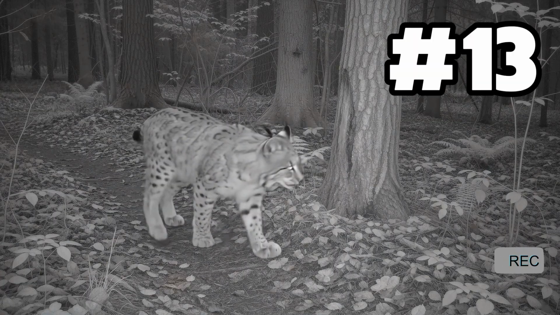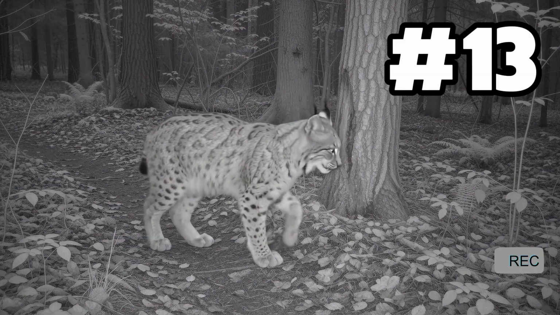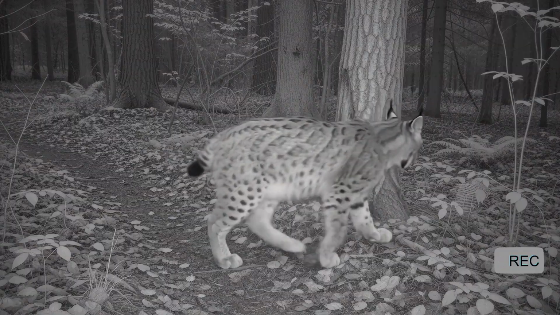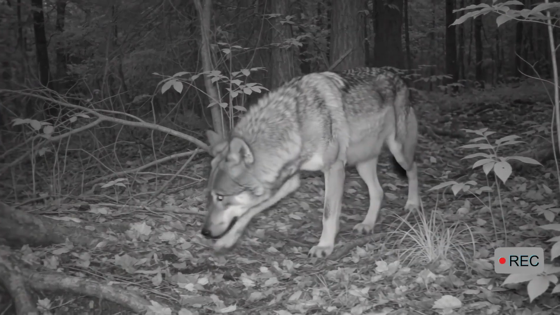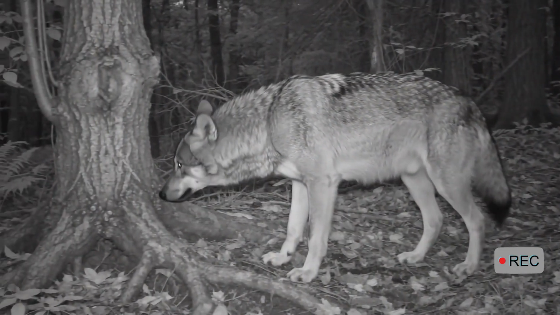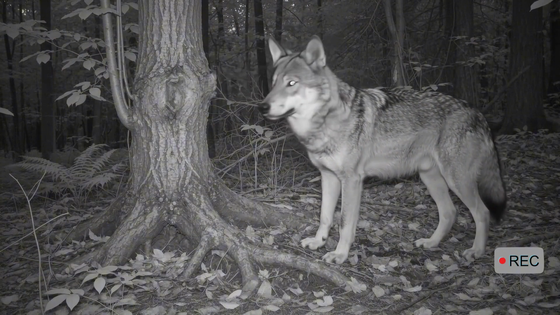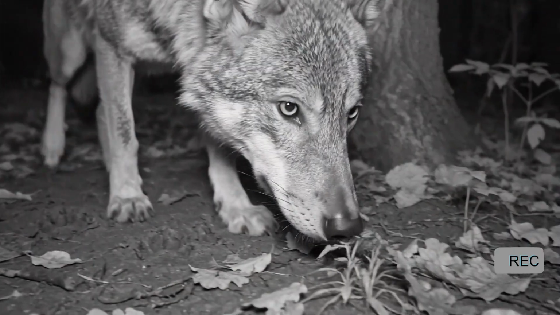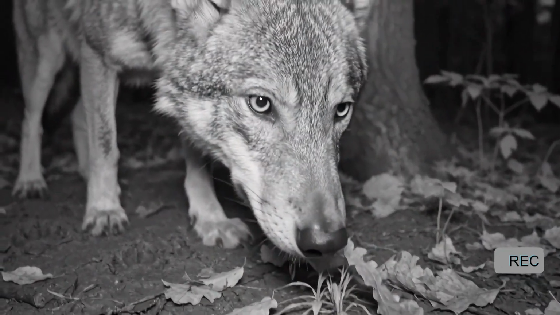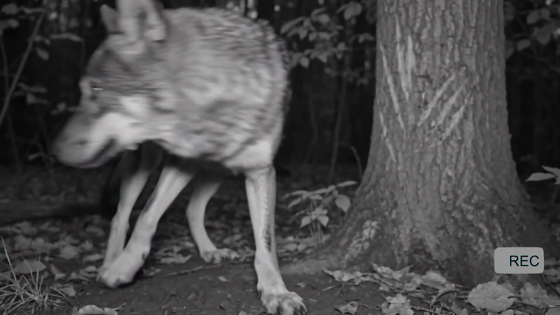Number 13. This forest path was first used by a solitary wildcat. Less than an hour later, a second predator followed exactly the same route. Neither animal appears to meet the other, but both stop at the same location and inspect the ground. Predators leave information through scent. By smelling footprints, vegetation, and marking sites, another animal may learn who passed through, how recently they were there, and whether they pose a threat. The forest may appear silent, but it is filled with invisible messages.